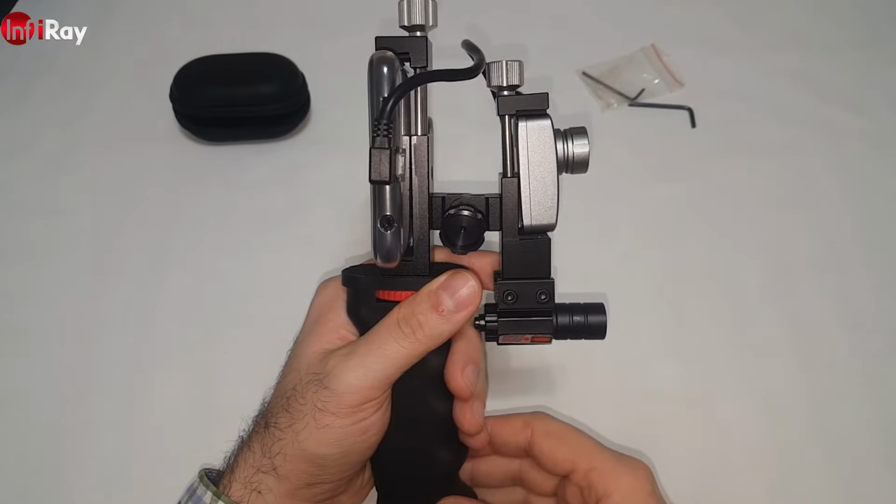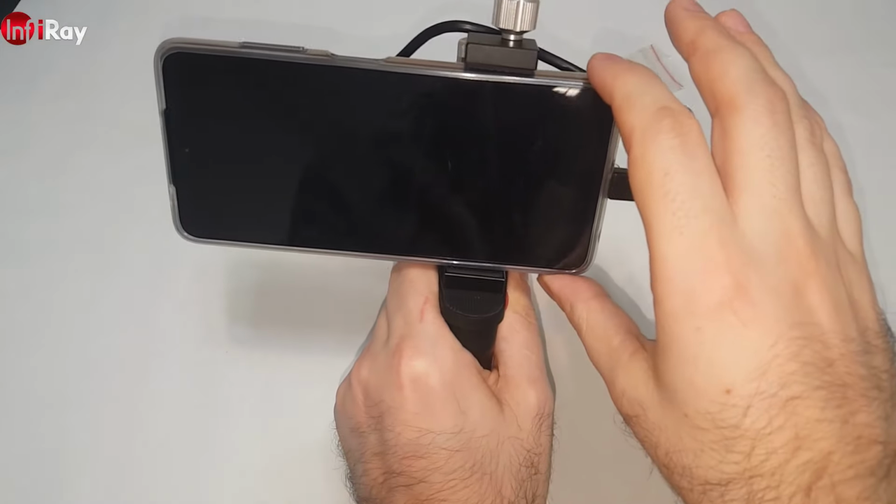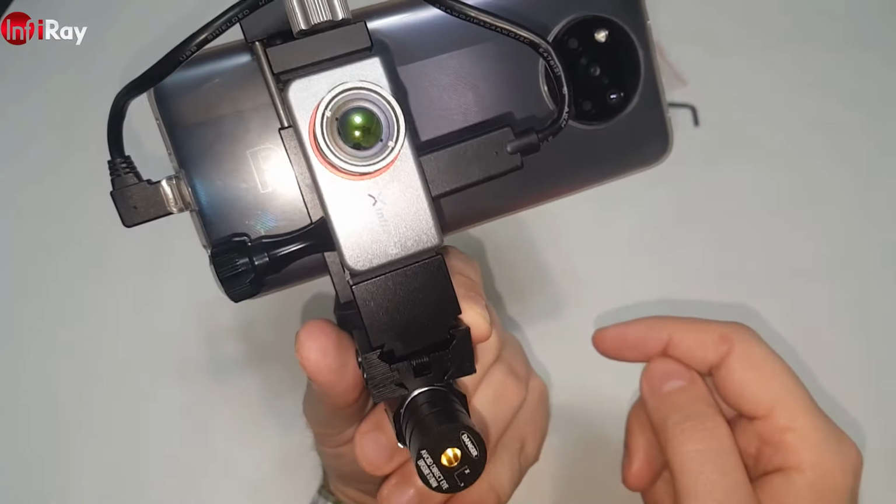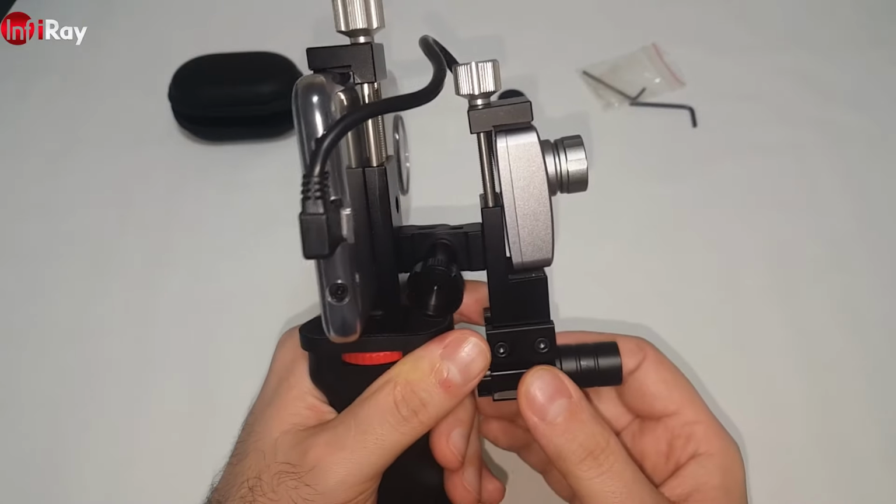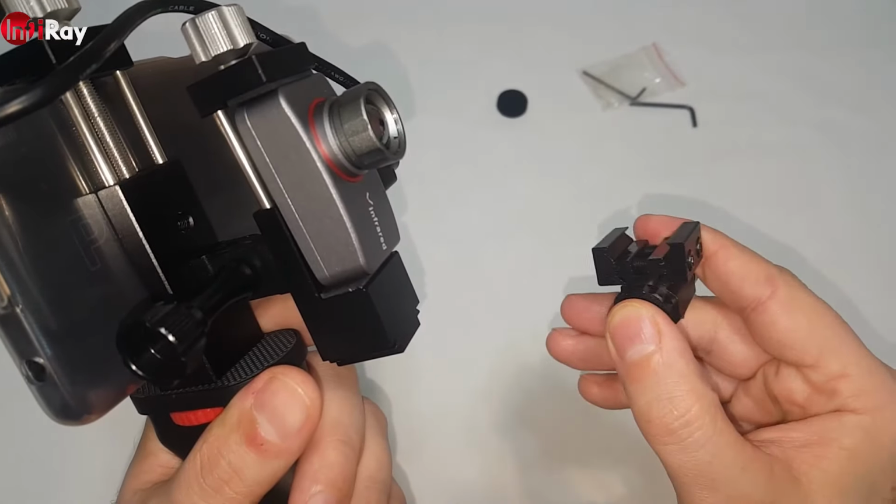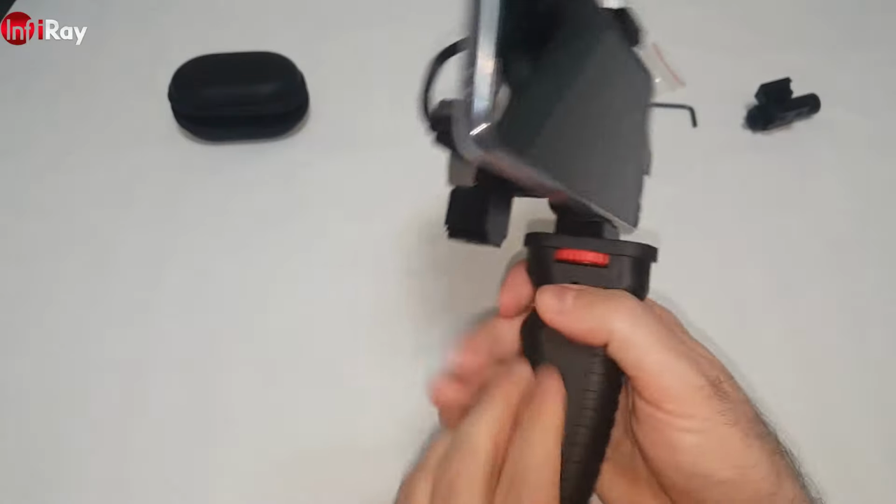So as you can see, this is how it looks with everything installed in the handle. In my case, I had to slide the phone in a little bit to this side because this cable was in the way of the camera. If I want to do picture in picture, I already loosened up the laser, so I can just slide this off from here. Nice and easy. And then you have a more comfortable grip.